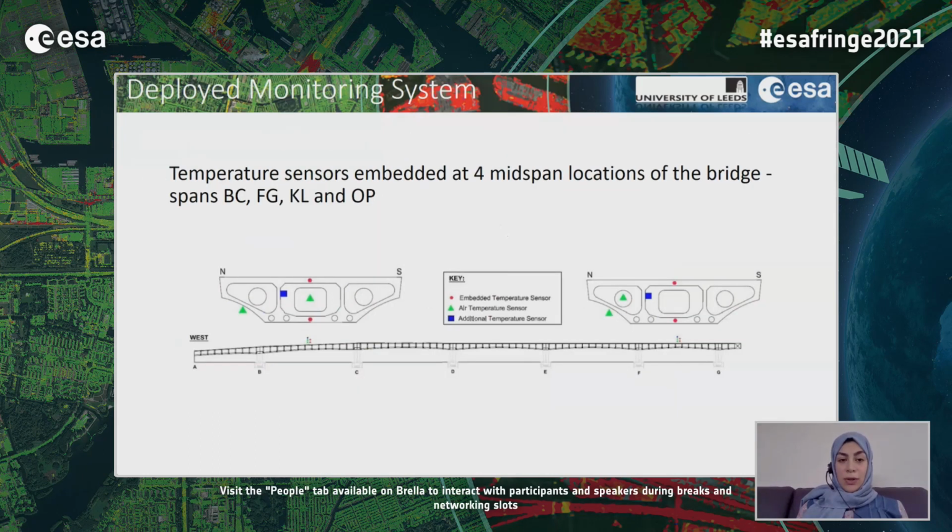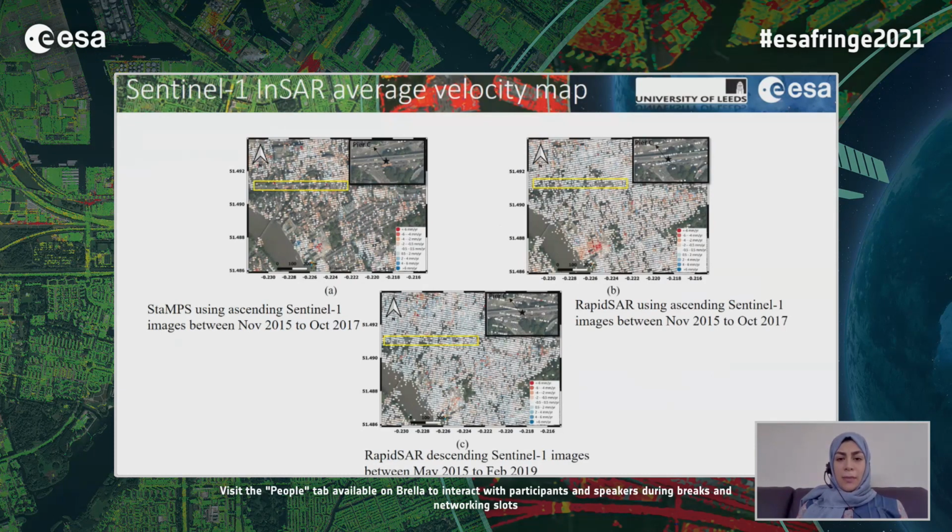Another one is a temperature sensor, which is embedded at 4 mid-span locations of the bridge. Here you can see the velocity map estimated by StaMPS in A, using the ascending Sentinel-1 dataset, and in B and C using SatSense with ascending and descending datasets over the Hammersmith flyover. I zoomed in on the Pier C location, which is clear in the figures.